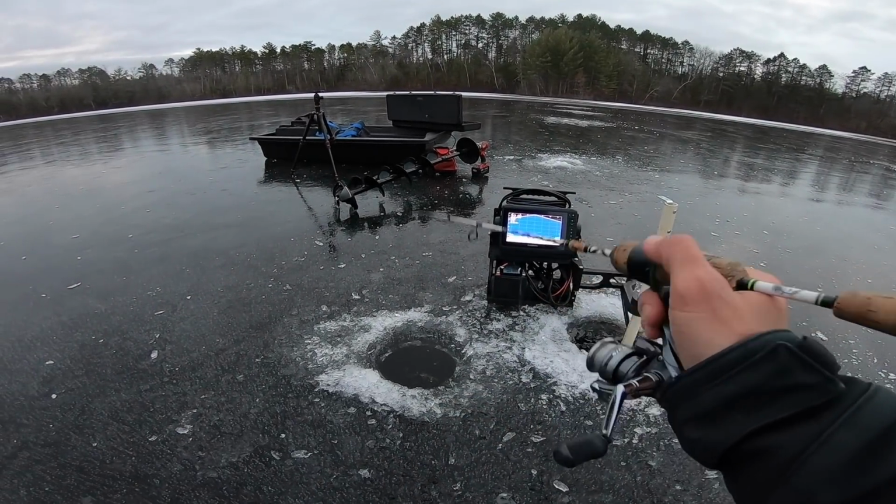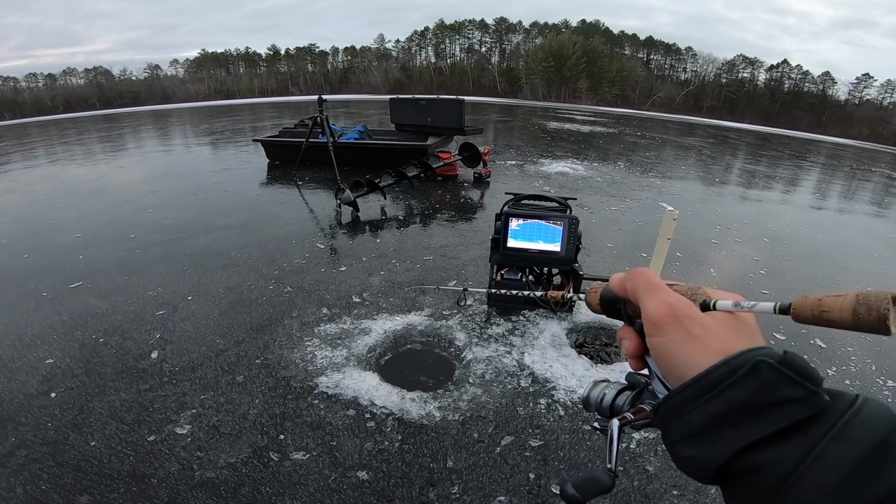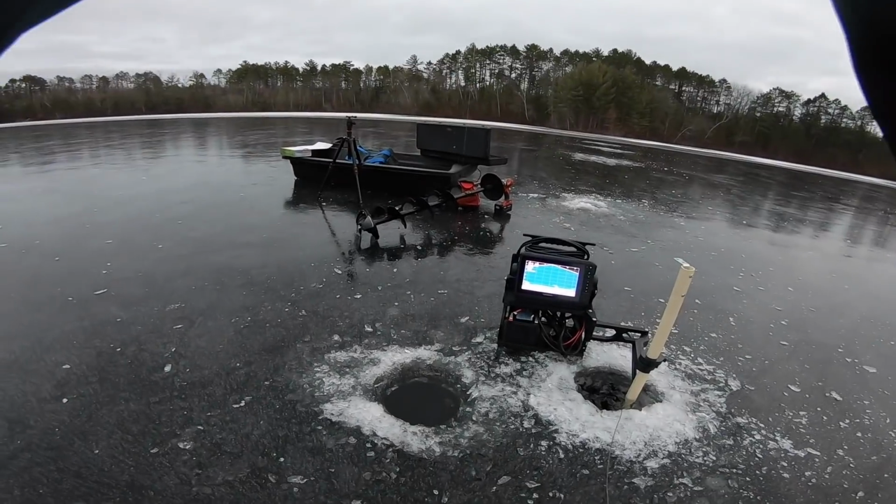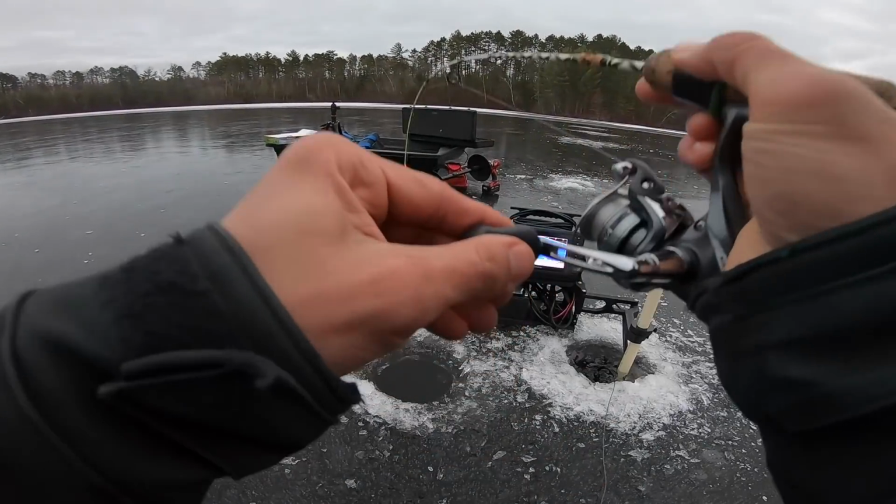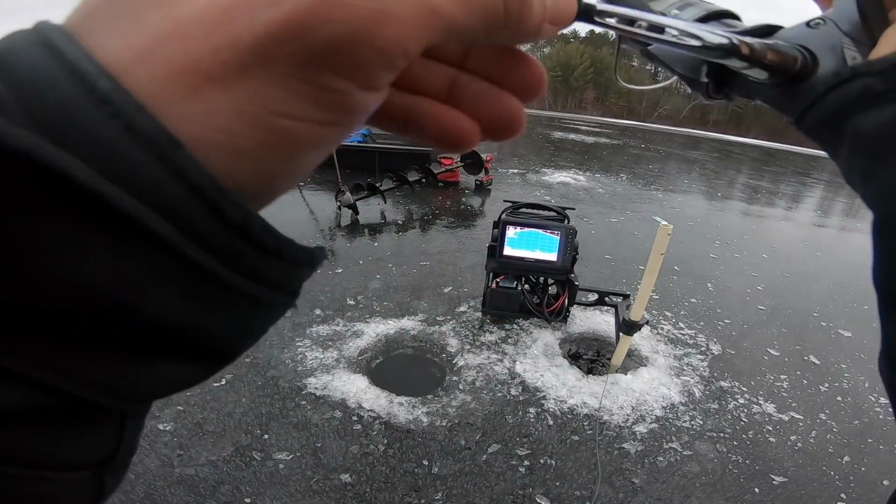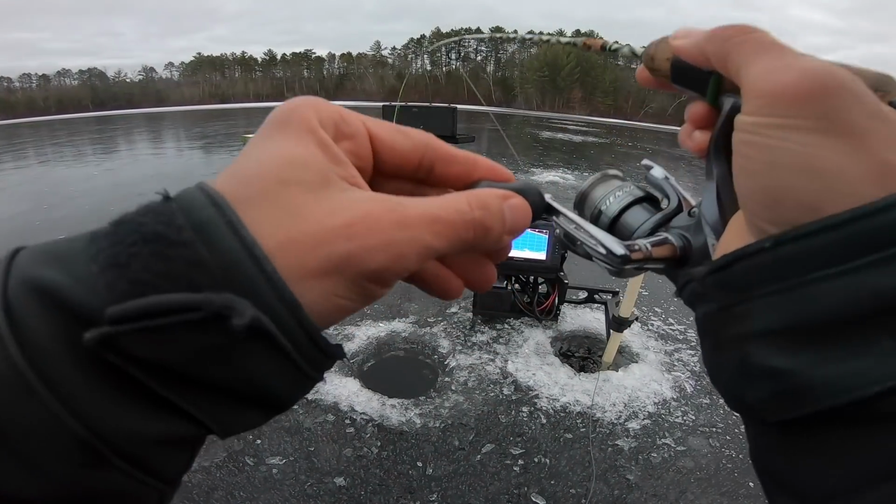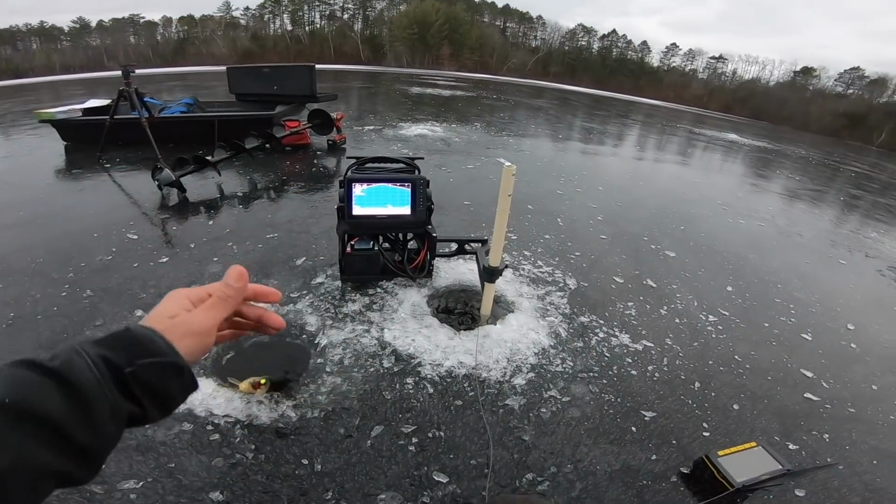So send it back down, see if we can get some more. This might be the ticket. Got a fish coming. I got two under me. Yep. Figure it was about time. Usually when you get more than one into frame, that's when they're gonna hit. This feels like another decent crappie. Really fighting. That's a nice one.